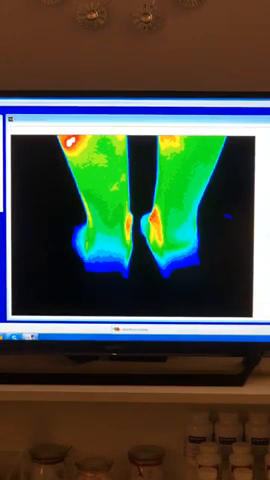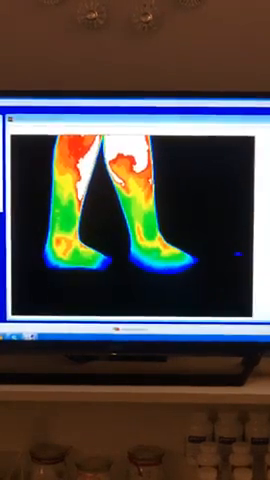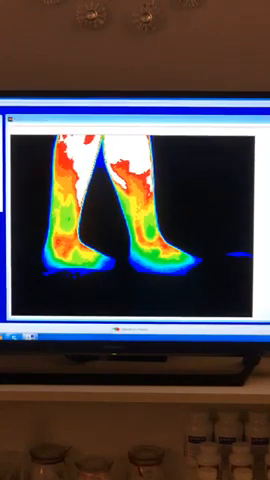You got some cold toes, Dani. Aww. All right, so in thermography, we don't care what's going on above or below anything. So it means nothing that your legs are turning white. That is not a bad thing. It's not? It is not. I only care about your feet.